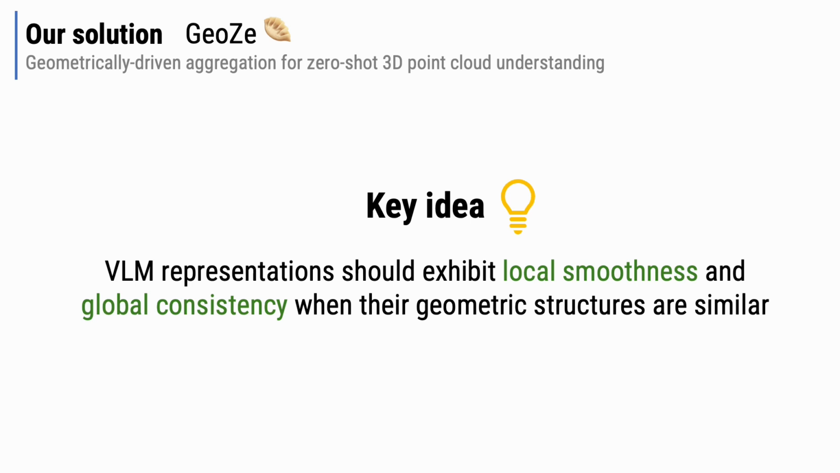We believe that the geometric structure of a point cloud contains valuable information that could be used to enhance the quality of the transferred VLM representations. So the key idea behind our proposed solution is that VLM representations should exhibit local smoothness and global consistency when their geometric structures are similar.